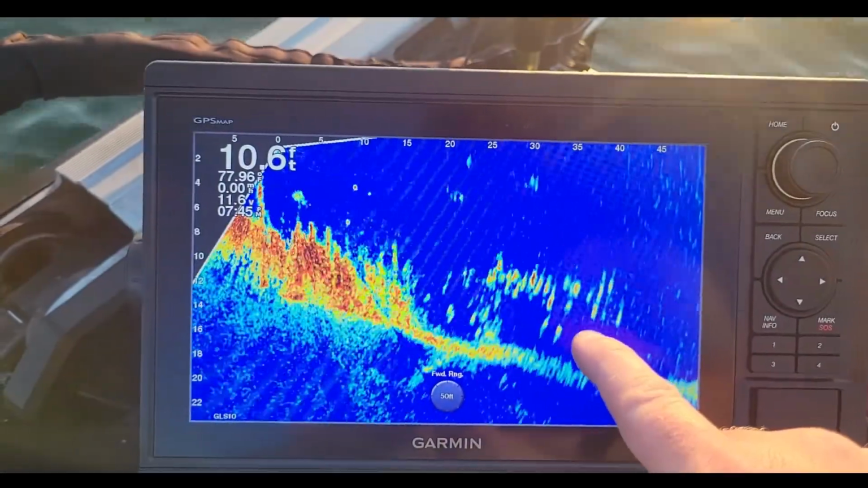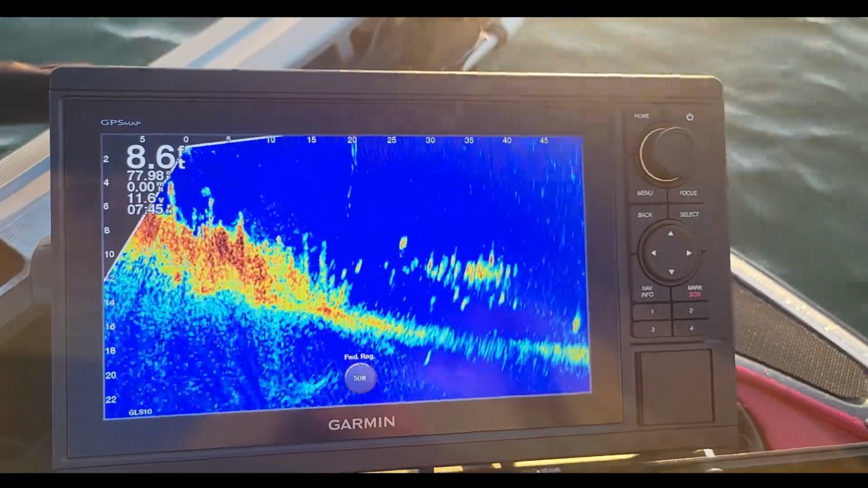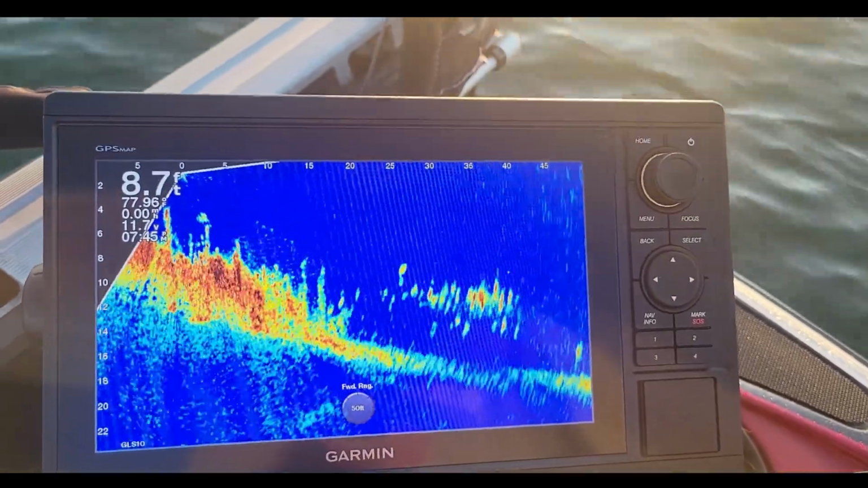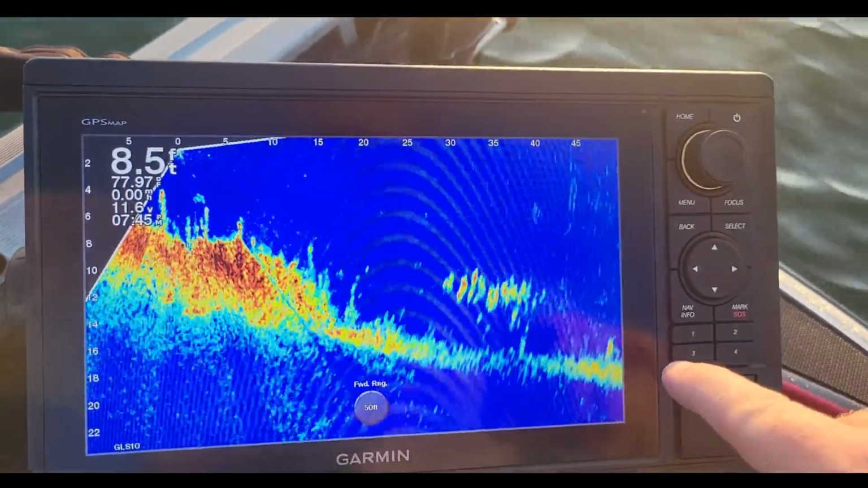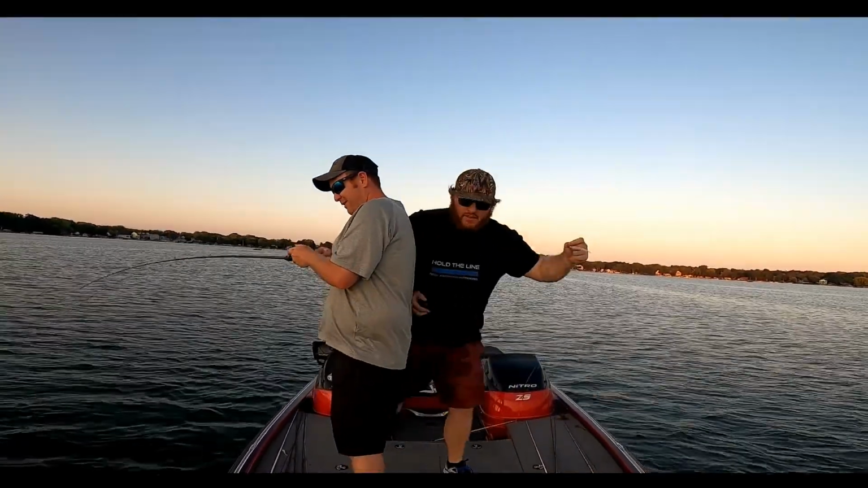Kind of going off this drop off here, about 40 feet out. That's a pretty good view of that school there. That's what looks like a bunch of bait fish kind of in the middle there, and you can kind of see the bass going in and out. I'm sure there we go, got him. Saw him in the Livescope too.